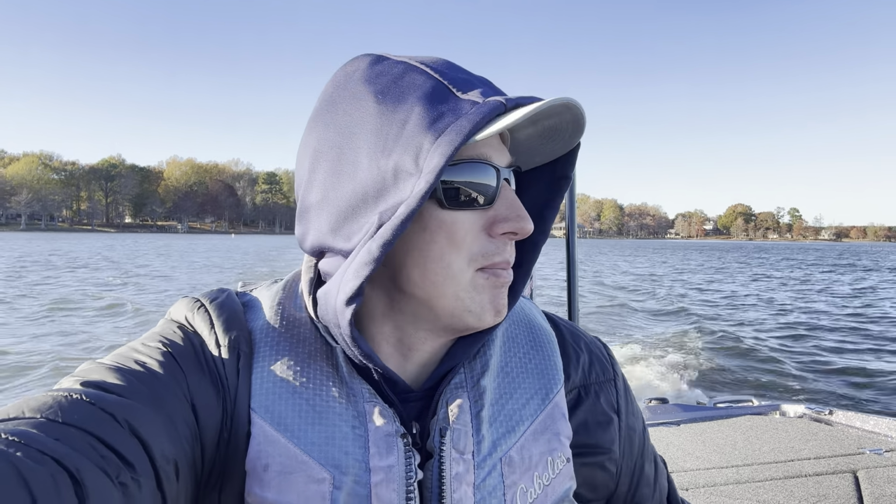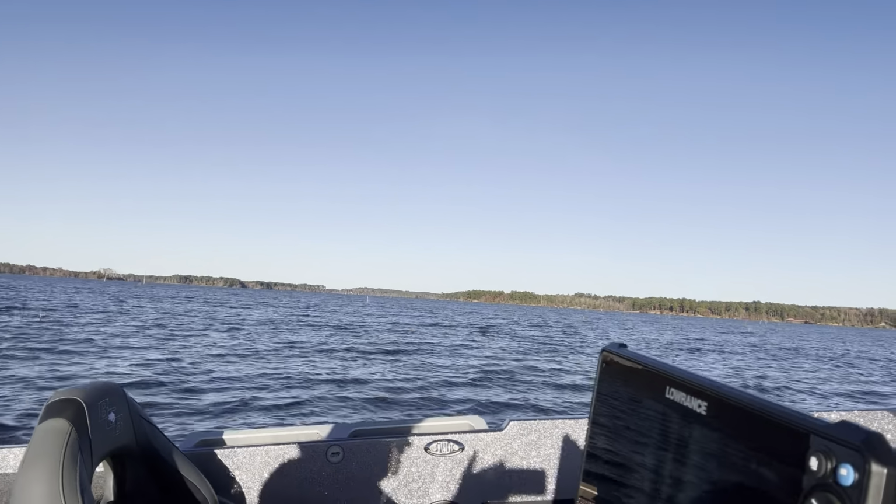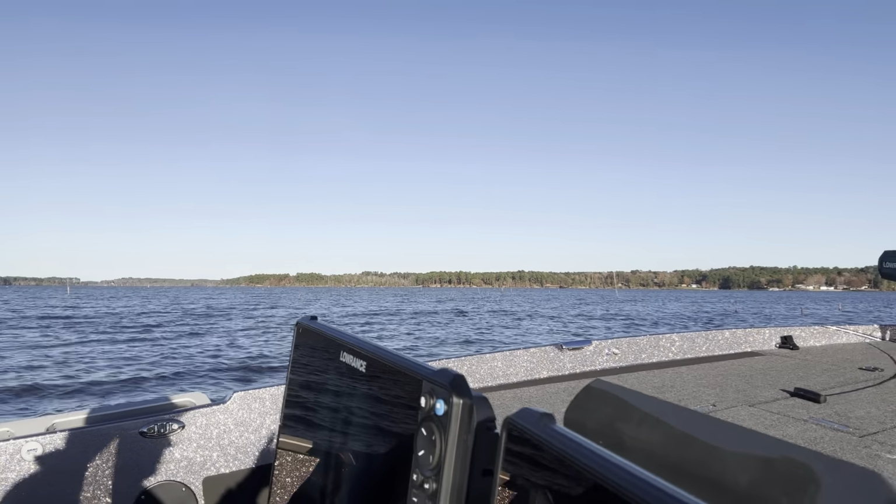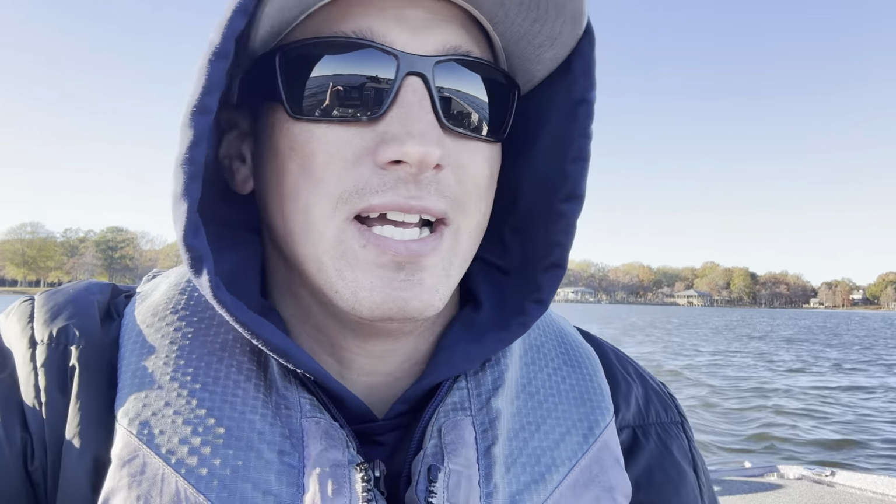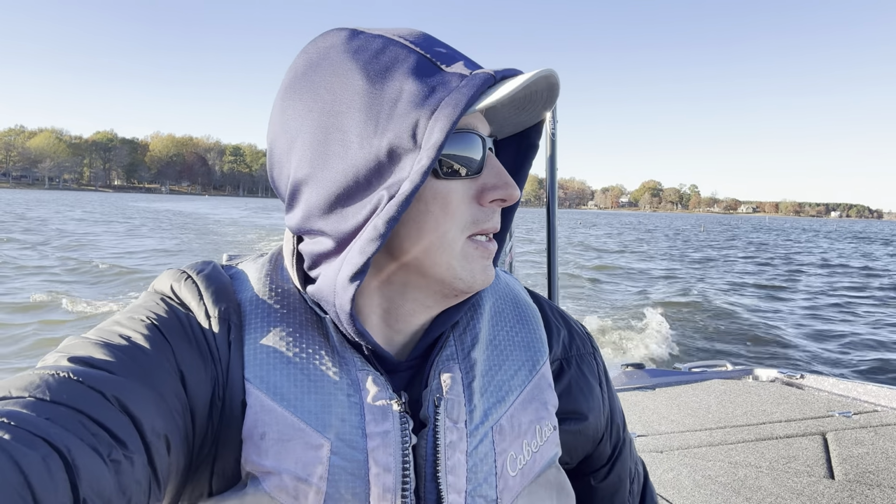But I have not made any casts. Just been kind of looking. You can see there's standing timber everywhere. Between that and then the stuff that's just under the surface, I've been whacking some of it and riding up and over it. So I'm following the boat lanes as much as I can. When I get out of the boat lanes, just start idling right away. I don't want to hit anything hard. Luckily that hasn't happened yet. I bumped one decent, but not too bad.